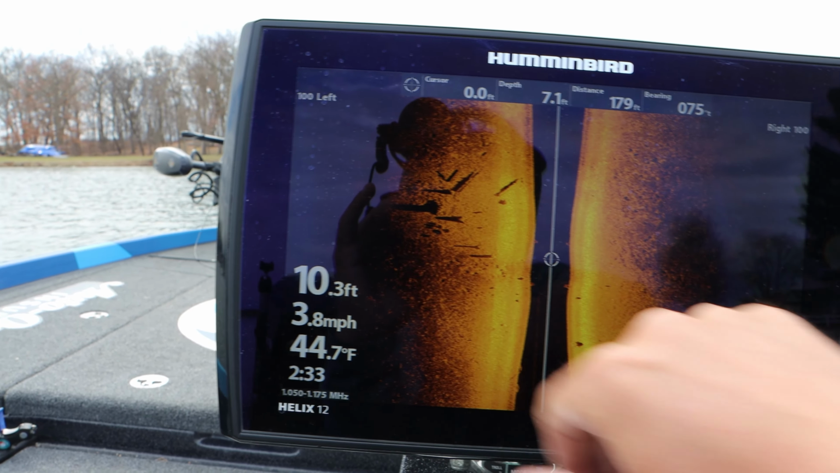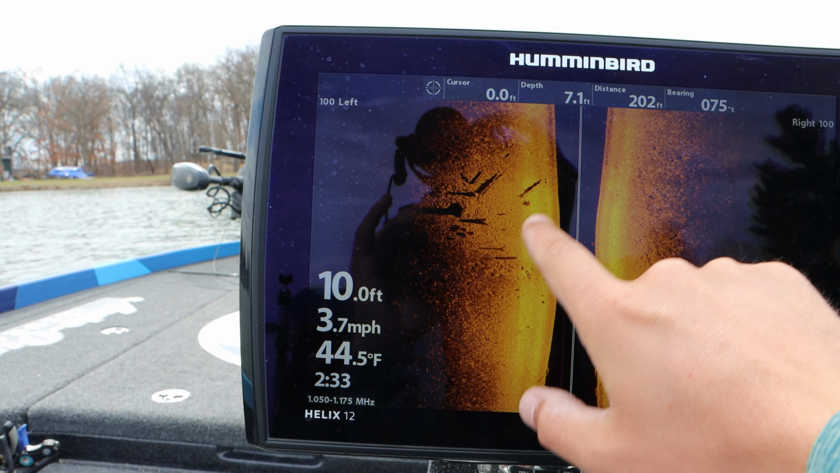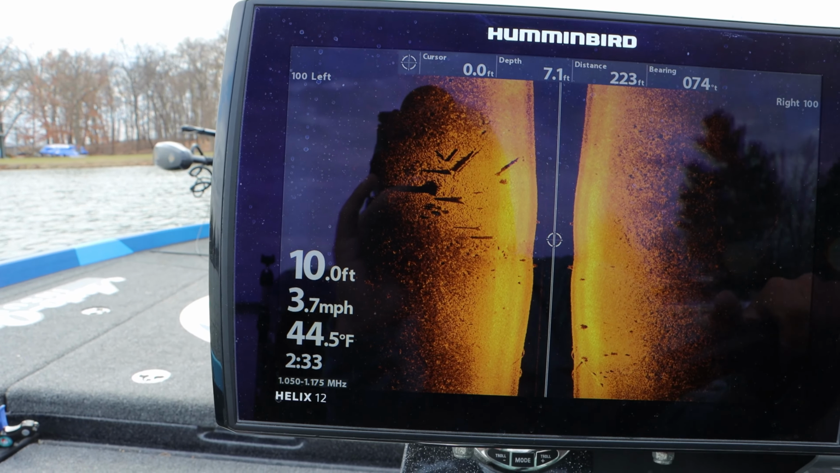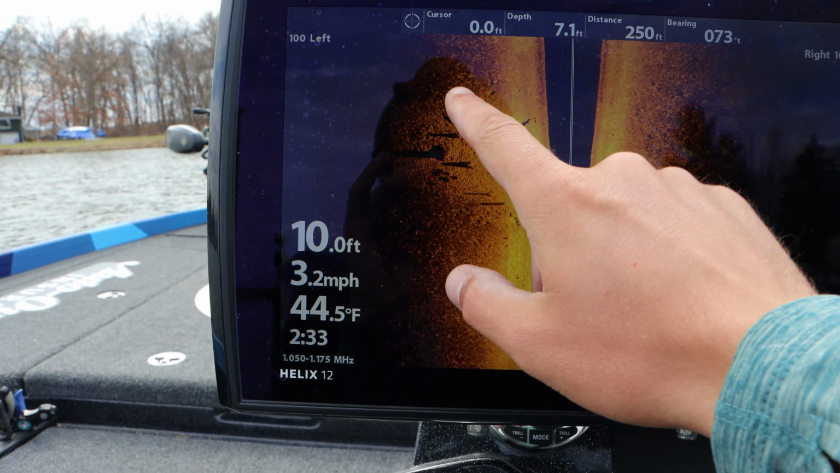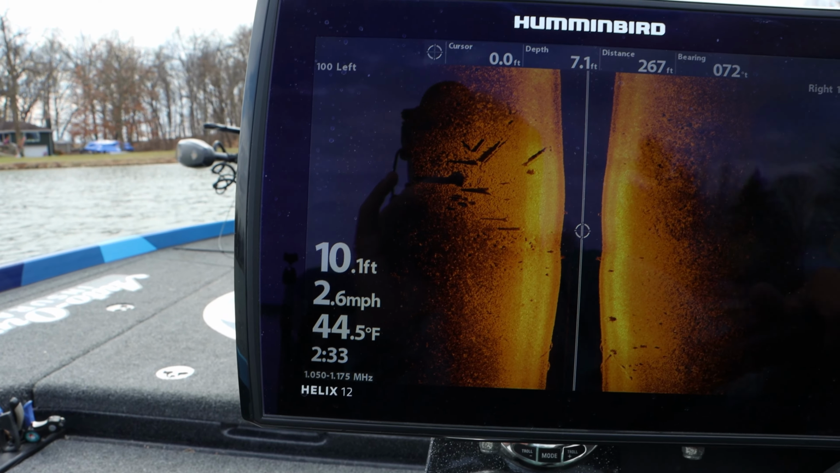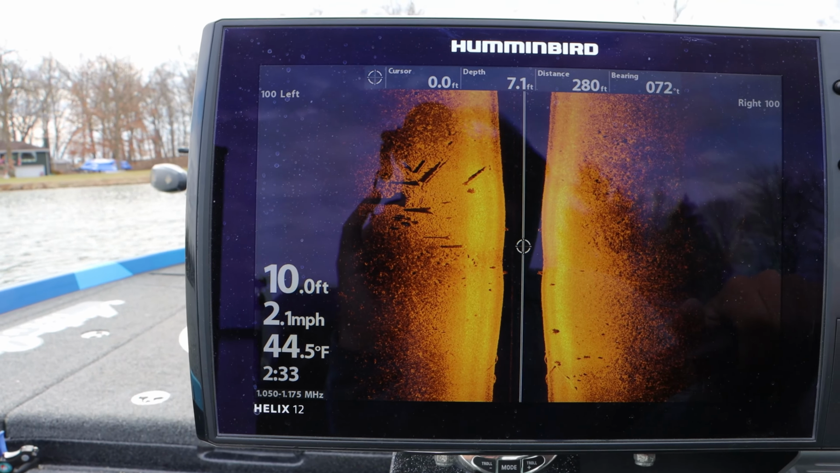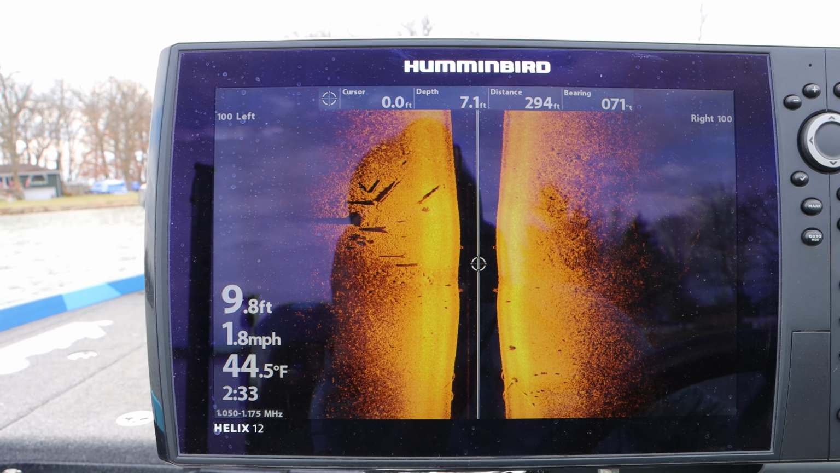I know it's got some wood, but that's exactly what I'm looking for. Just the difference in the returns, the harder bottom. So how I mark it is I put a waypoint up here, I put a waypoint there, and a waypoint there. Just box it in, put it in a cube. That way you know how big it is, and that's just how I find these and how I mark them.